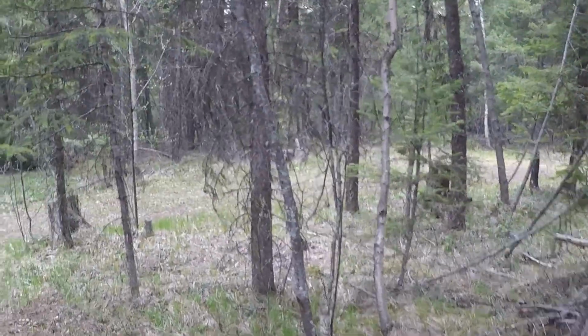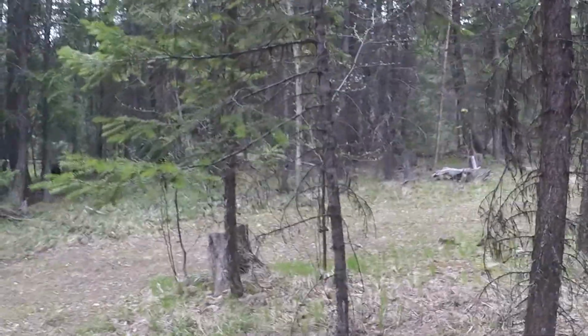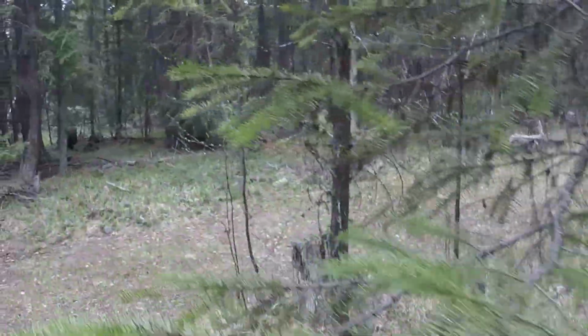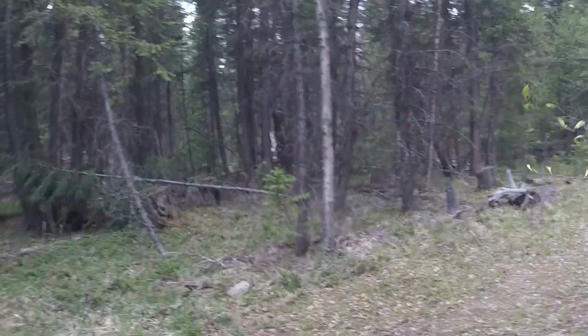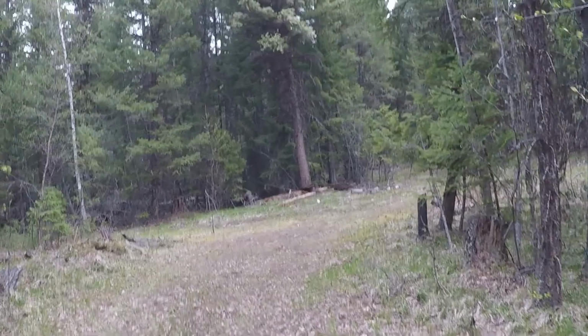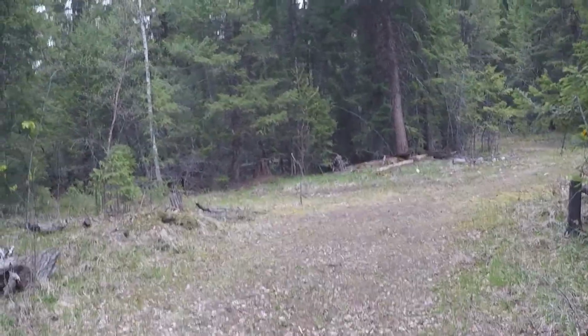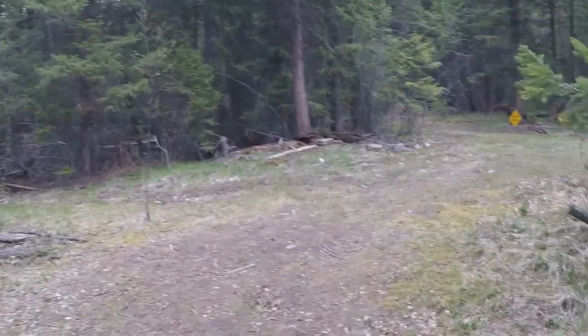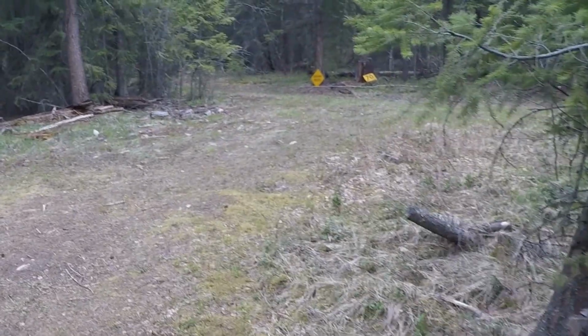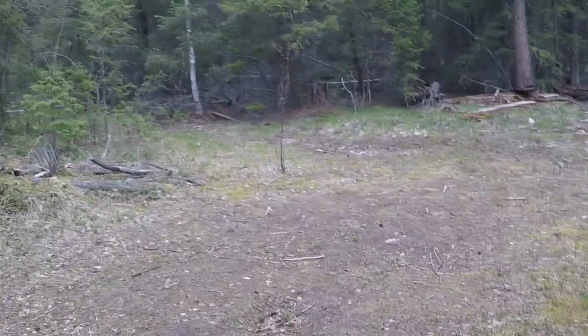I'm just going for a little bit of a hike right now, checking things out, seeing if there are any signs of wildlife or anything out of the ordinary here on the property. I figured I'd bring you guys along. So here's where all the action happens. This is where we're going to set up the camera in a minute, but this is basically the view of the camera right here.